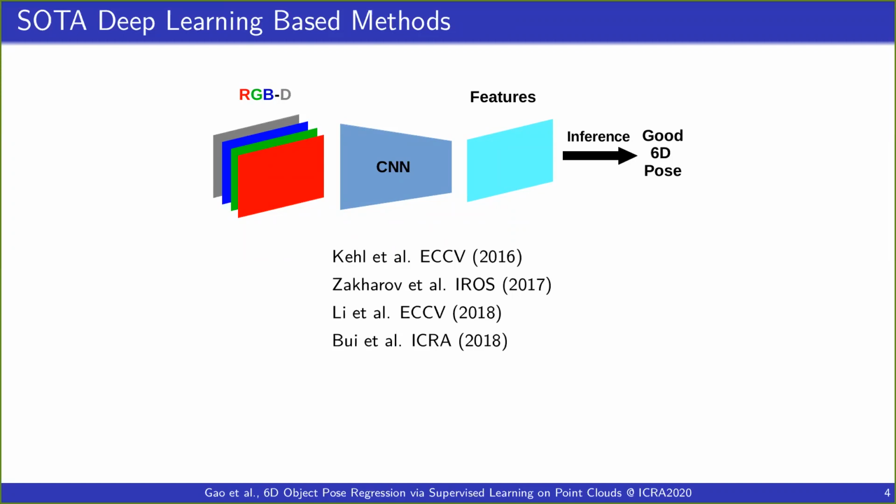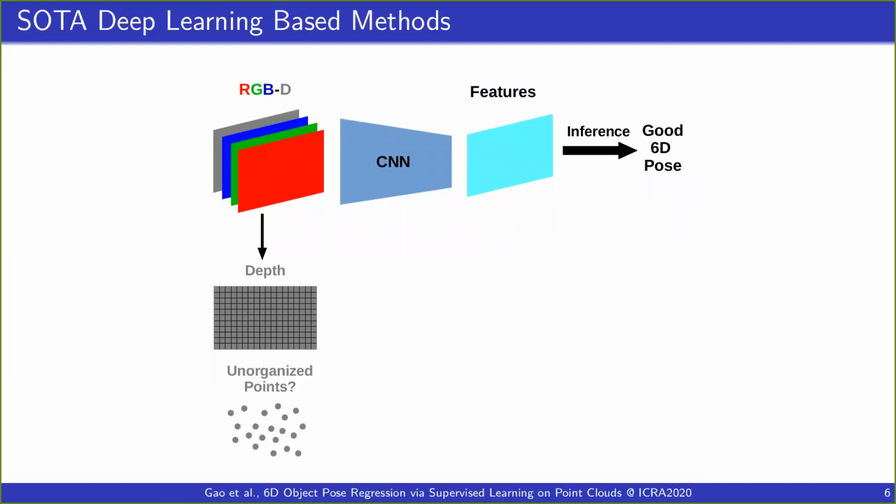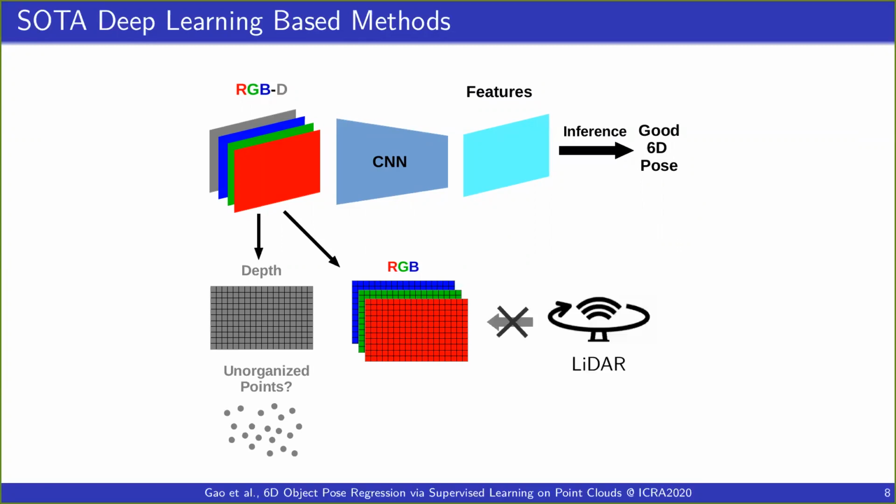However, this kind of approach has two constraints. First, in order to process depth information with ConvNets, the depths need to be in a 2D structured matrix format. And if the depth is in an unorganized structure such as a point cloud segment, it cannot be processed with ConvNets. Another thing is that the color information is not always available if you use range sensors such as LiDAR, and in this case, only depth information is available.